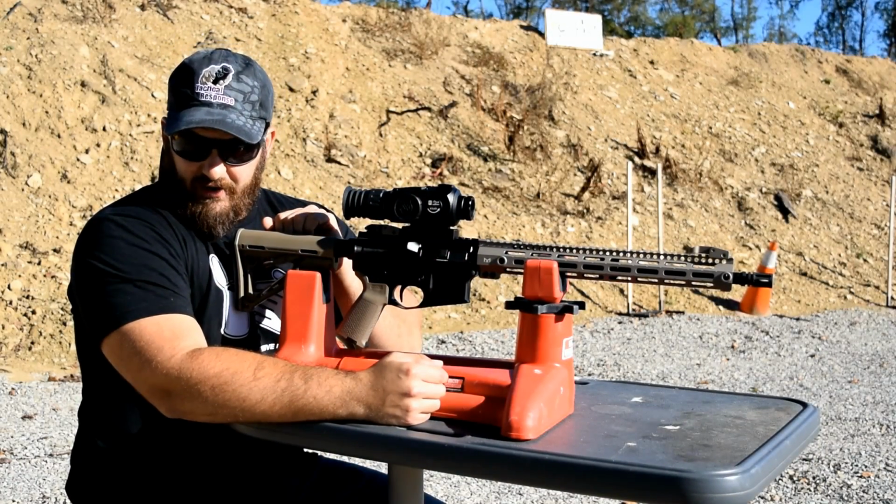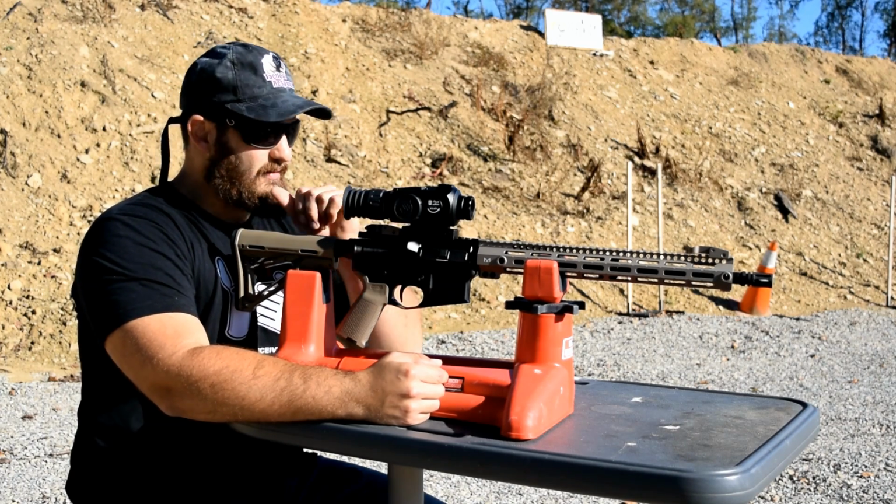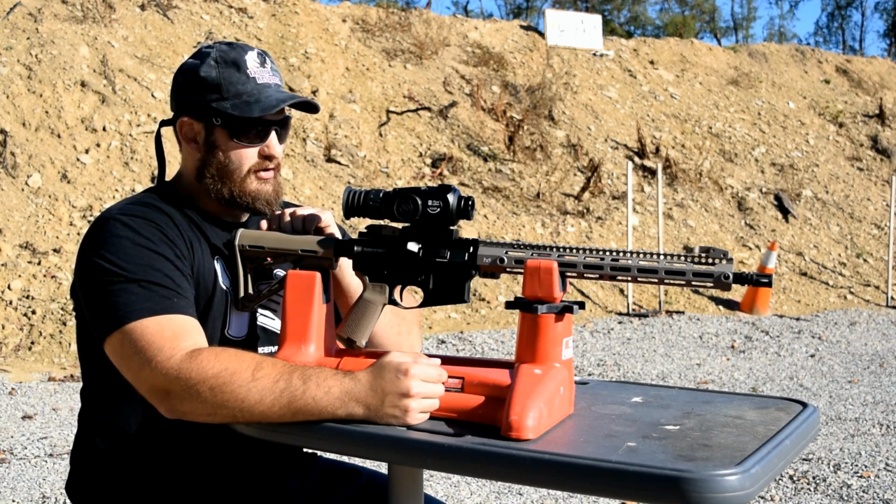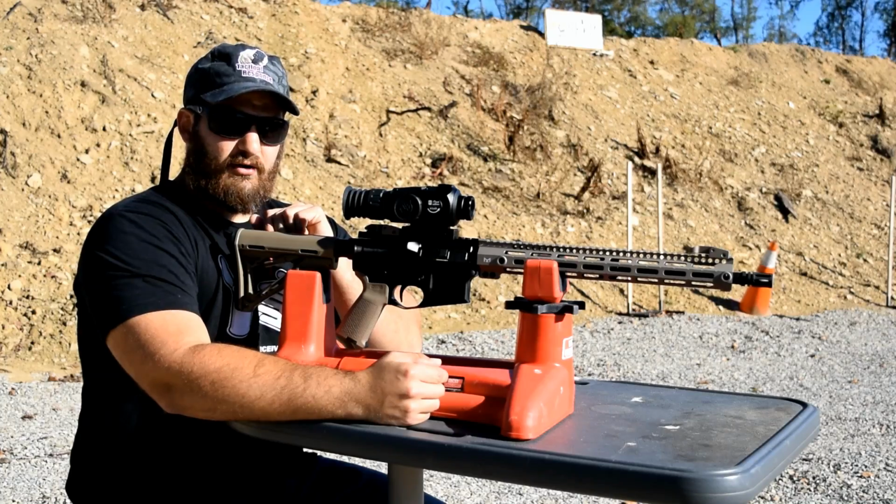That said, we're going to dive right into this thing, see what she's all about. There's a lot of functionality here, some of which we're going to be able to cover. Others, parts that are a little bit harder to capture, we may not be able to get to, but there's a lot of cool things that we're going to look at right here, right now on the VSO Gun Channel.